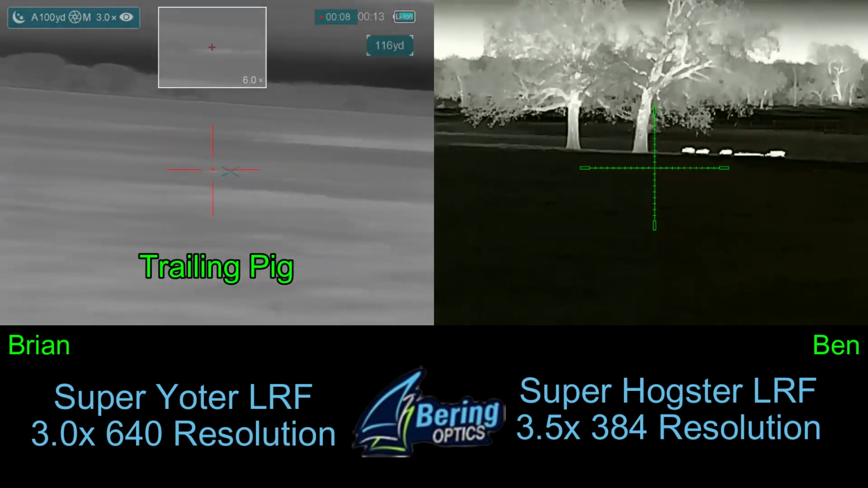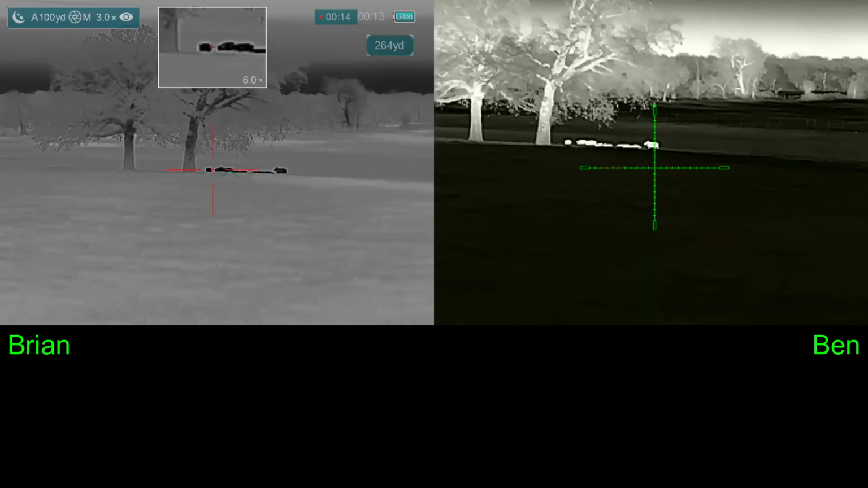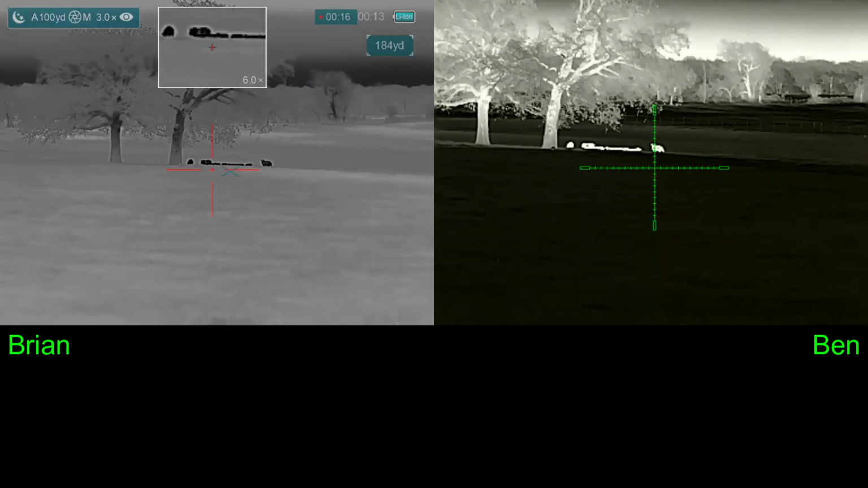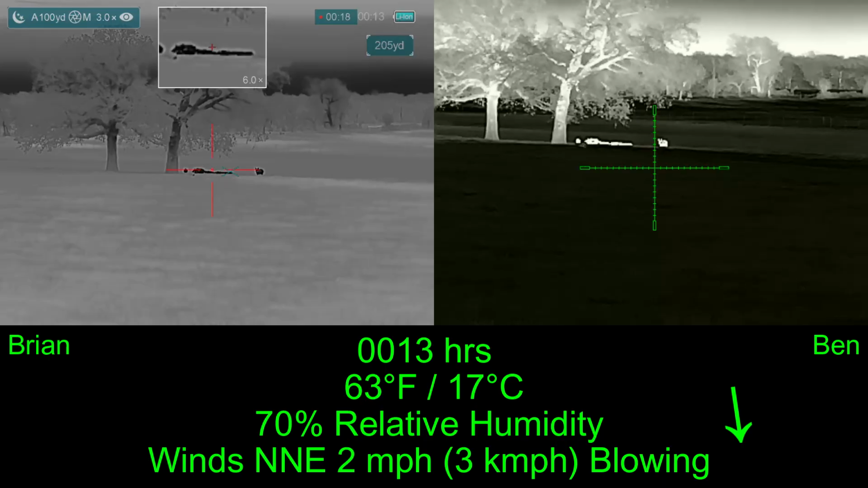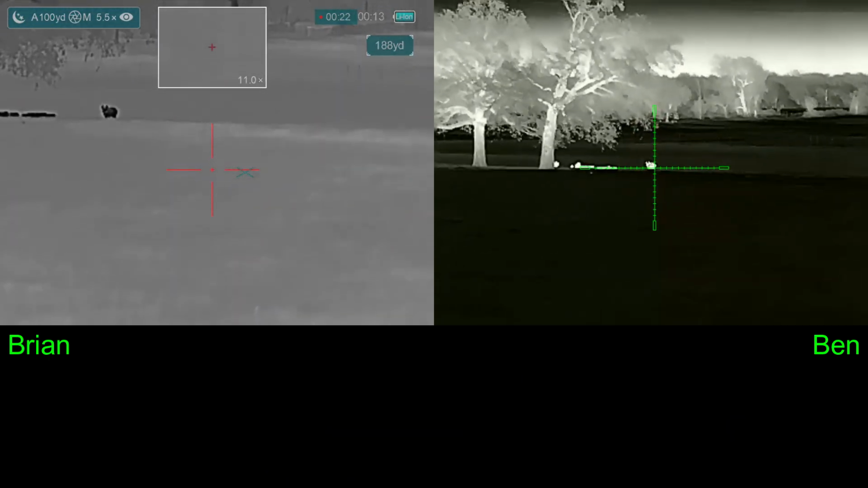So we've got a trailing pig. They're at 200 yards right now. Should we take them? Why don't you take the trailing pig?